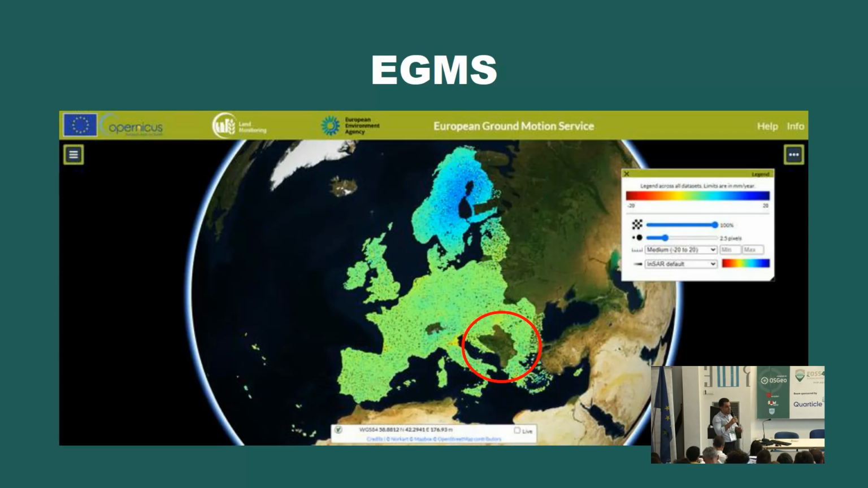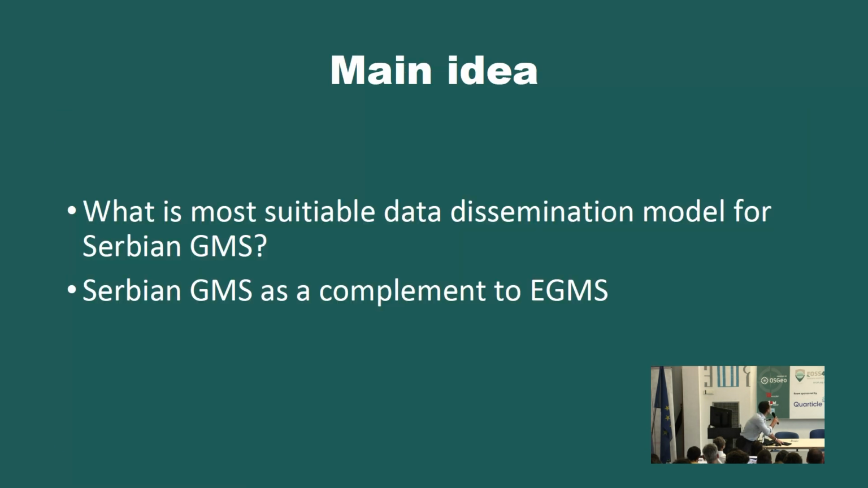So the greatest ground motion service out there is the European Ground Motion Service, which is actually not so European because there are some countries that are missing from the ESA membership. So Bosnia, Serbia, Albania, and North Macedonia. So there's some kind of gap.